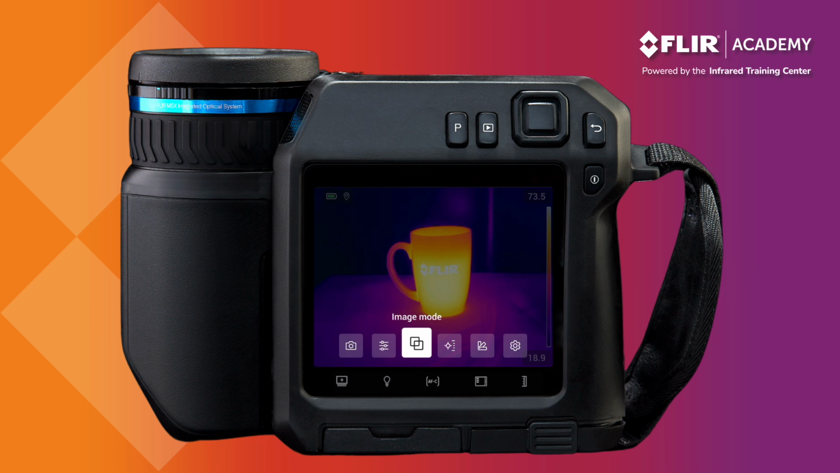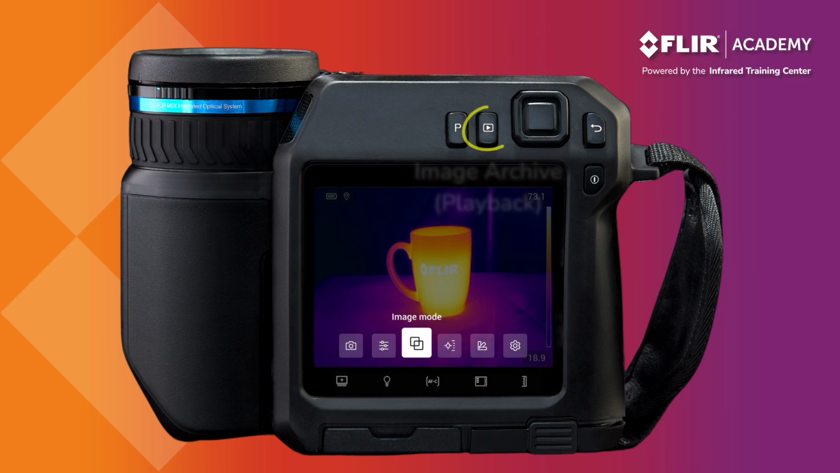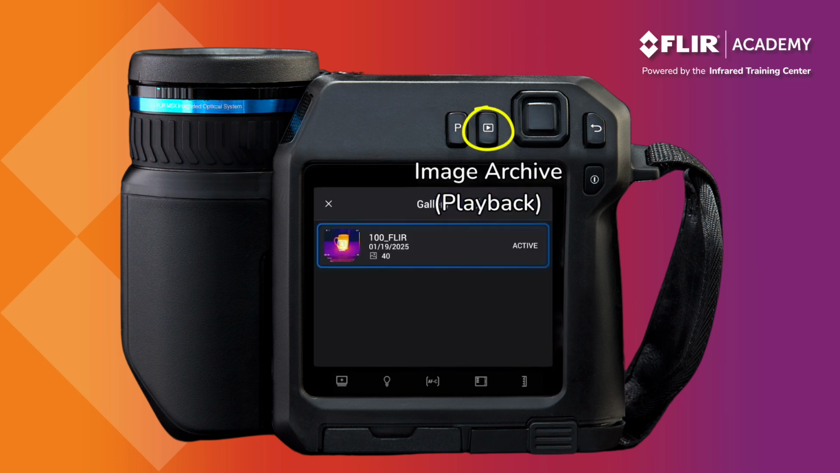Meanwhile, the navigation pad has left and right and up and down controls that you can use to move around the menu. The Image Archive or Playback button opens saved images and videos.